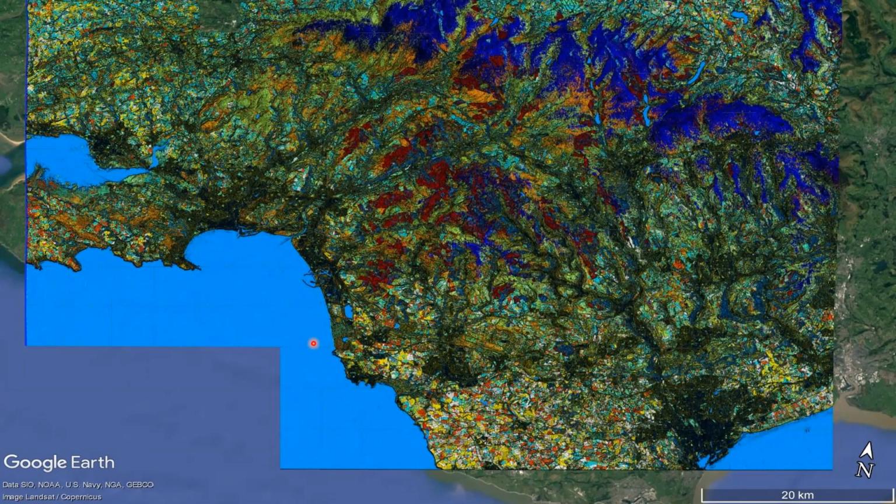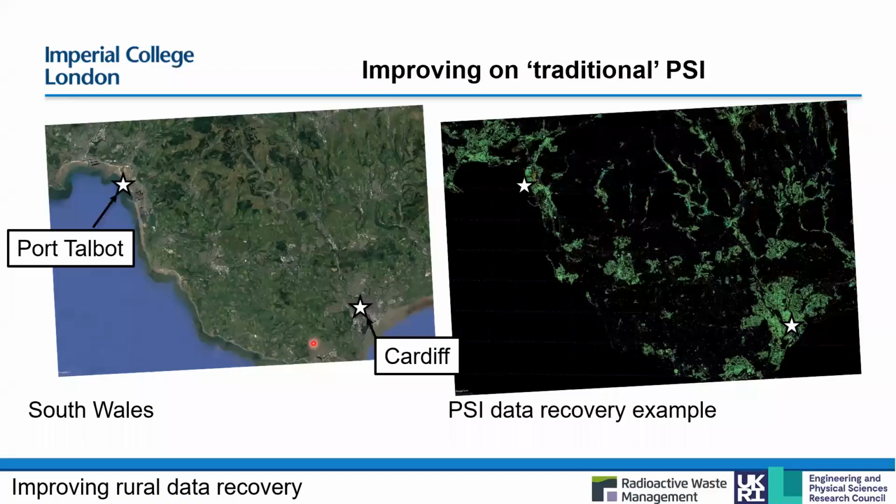So that actually gave us a really noticeable improvement in coverage. So here's the persistent scatterers again, and you get a massive increase in coverage in terms of the vegetated areas when you correct for these factors.